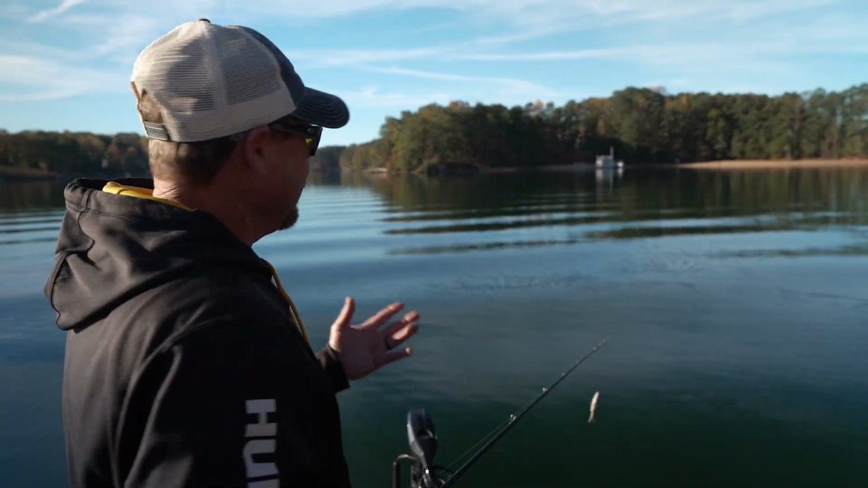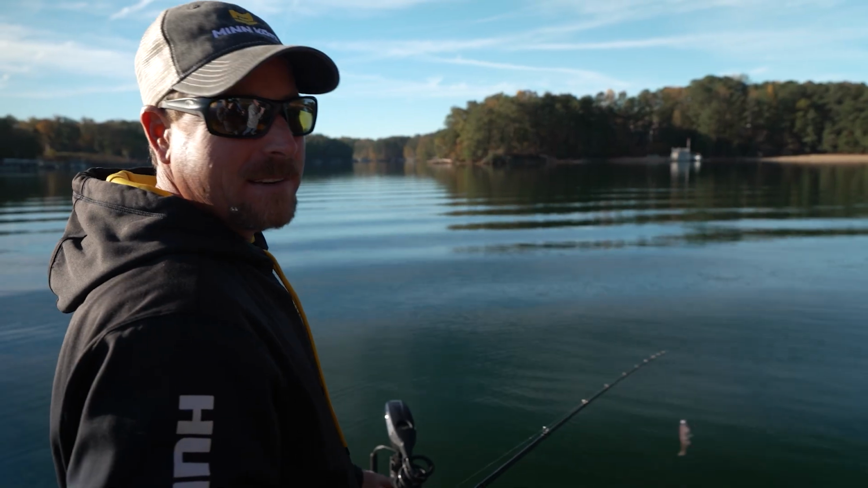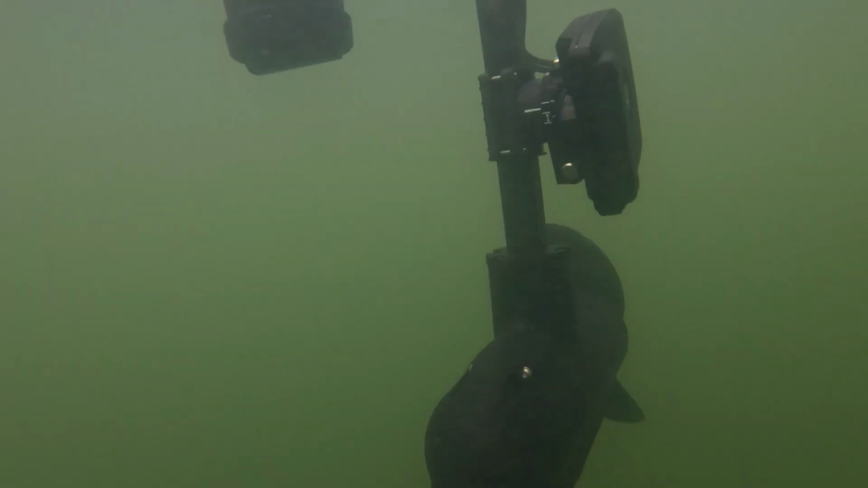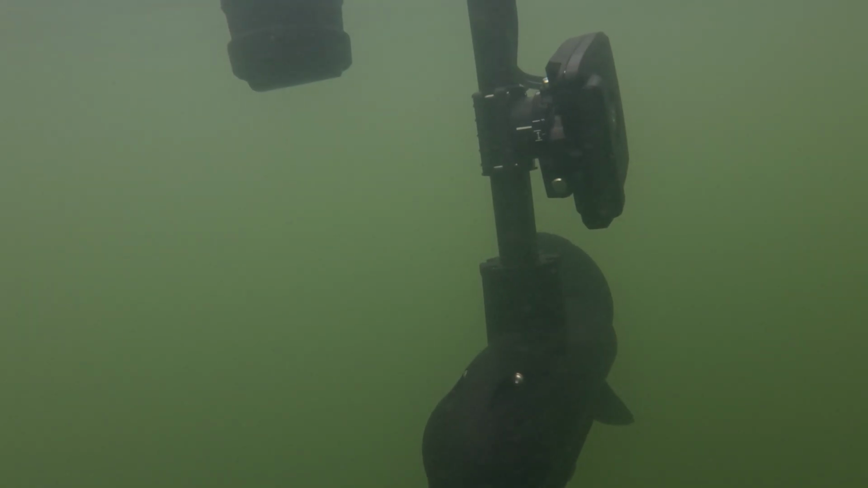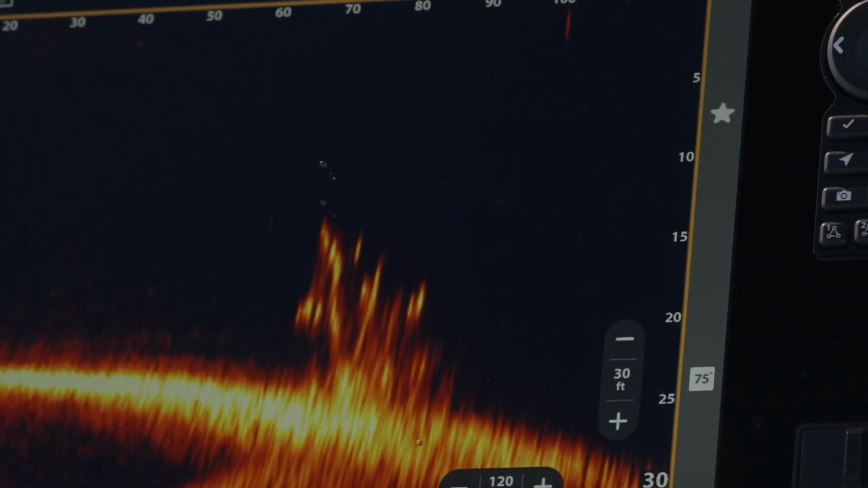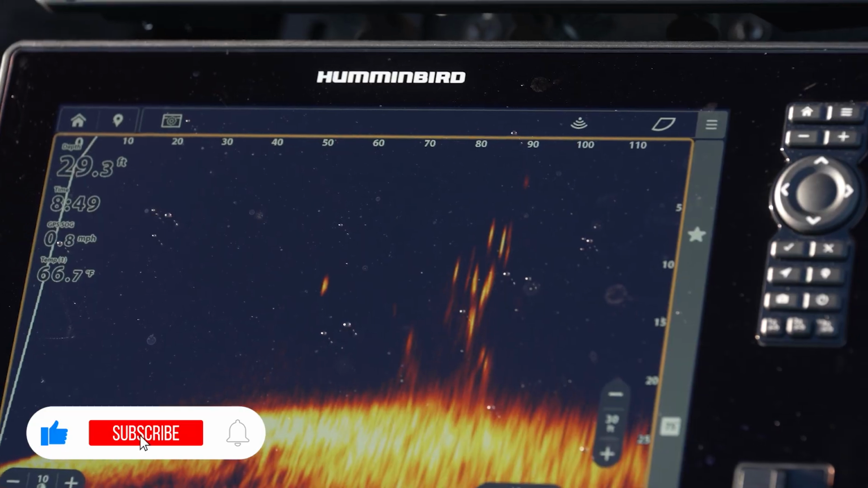Like we used to think, I know my understanding of schooling fish was they're just out in open water and they would stay close to the surface, and when shad came by, they'd blow up on them. But now with the Mega Live 2, we can see these fish that are schooling. They may be up on the surface busting, and 5 seconds later, they're on the bottom in 30 feet of water, just chilling, waiting on another ball of shad to come up. We can actually see that in real time now with the Humminbird MEGA Live 2.